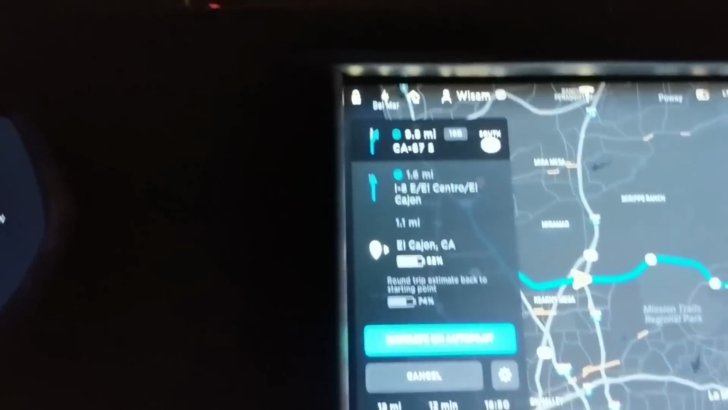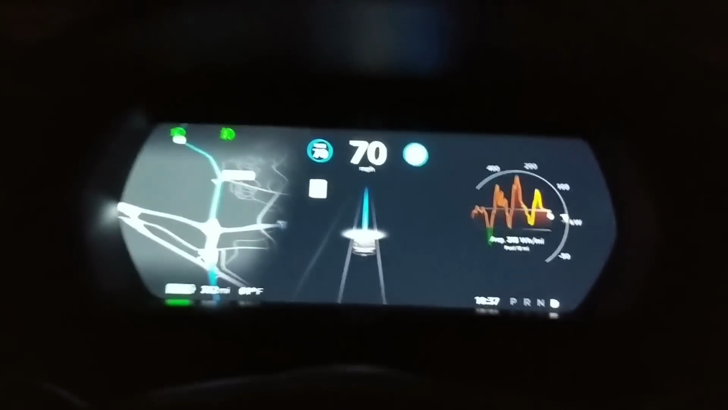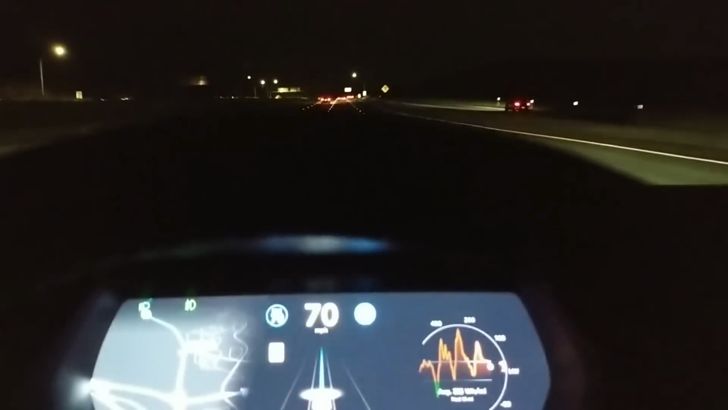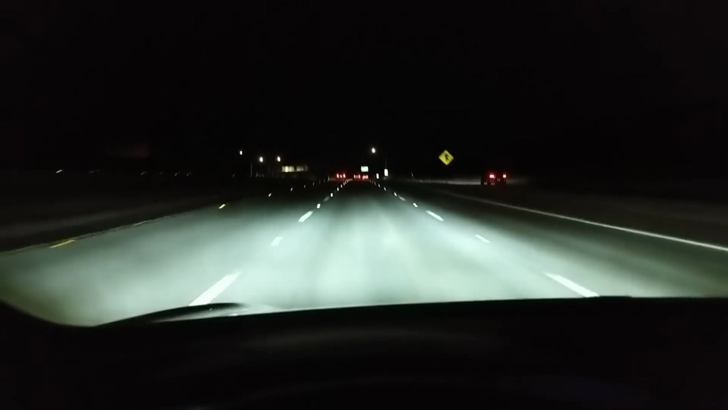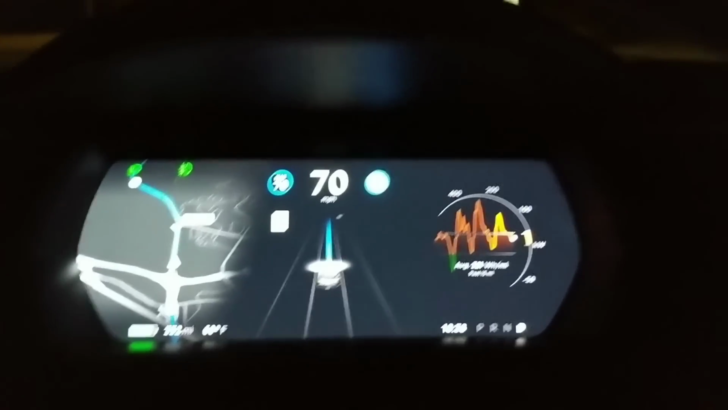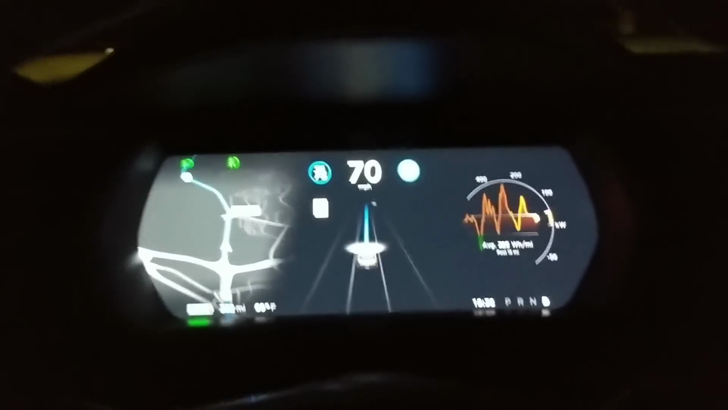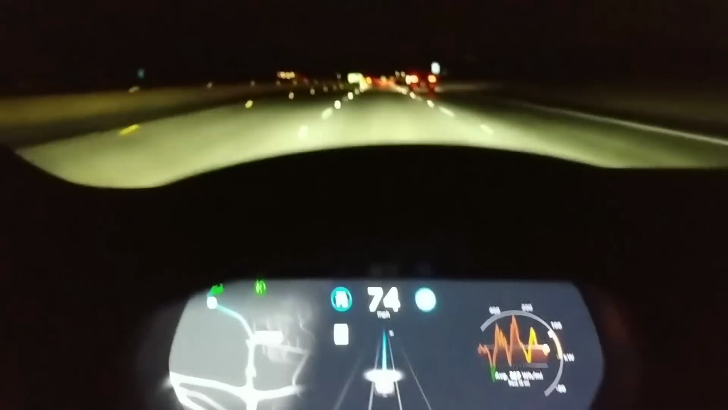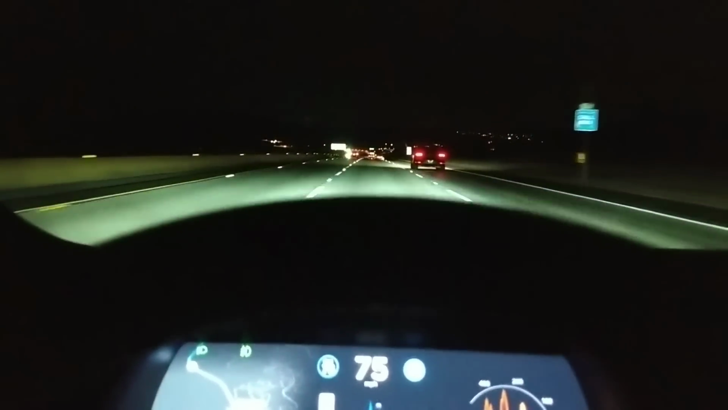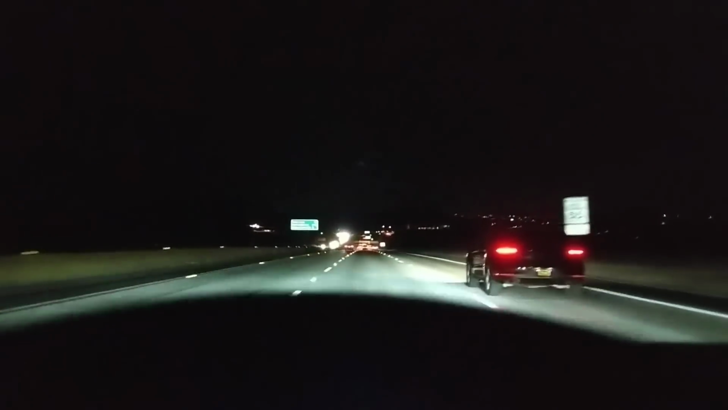And we're still going east, so in 10 miles we should take the exit on the right. Other than that, we're just going straight. And because we're going slower than traffic, Autopilot isn't suggesting we change lanes. So let's try to go a little bit over. I'm just gonna go to 75 miles per hour to try to catch up to some traffic. Not sure if I'm gonna be able to do that.